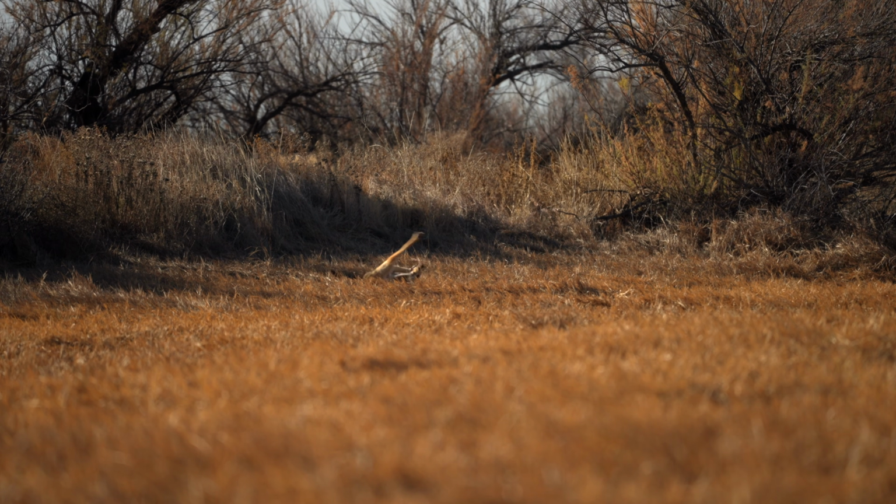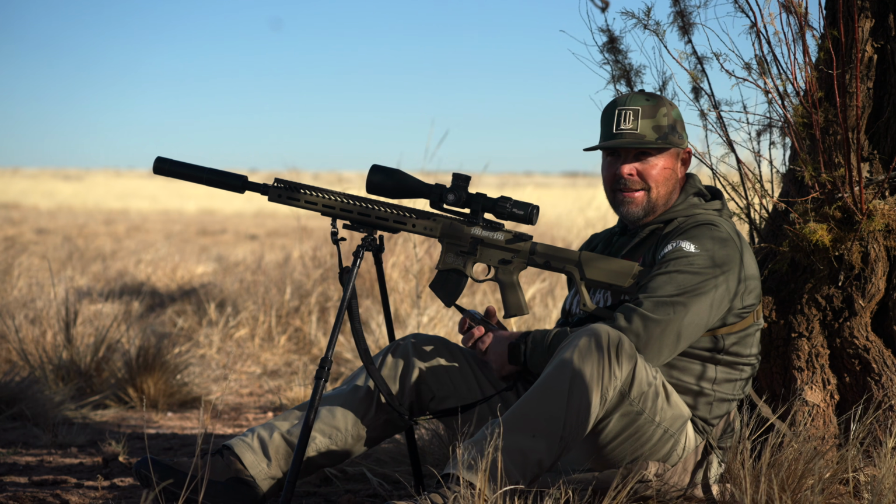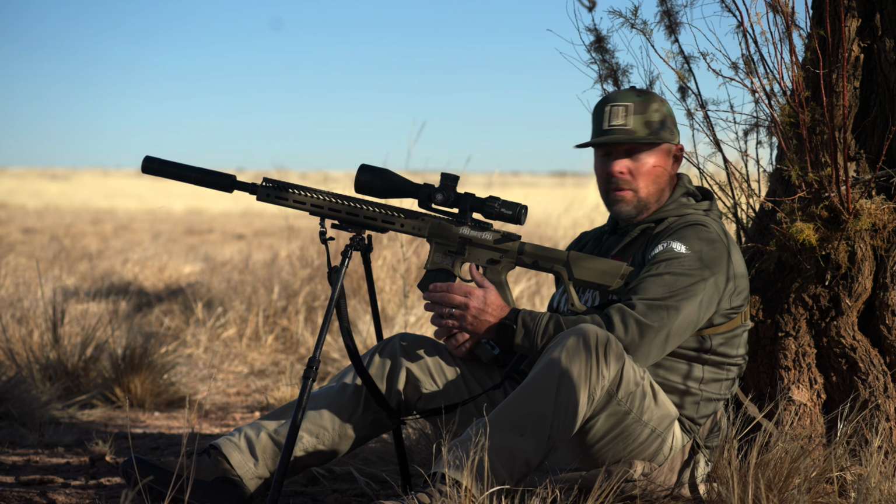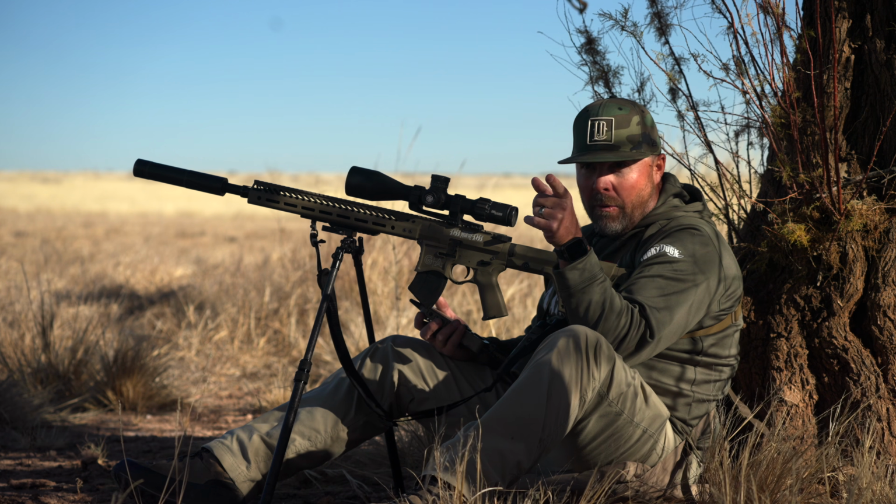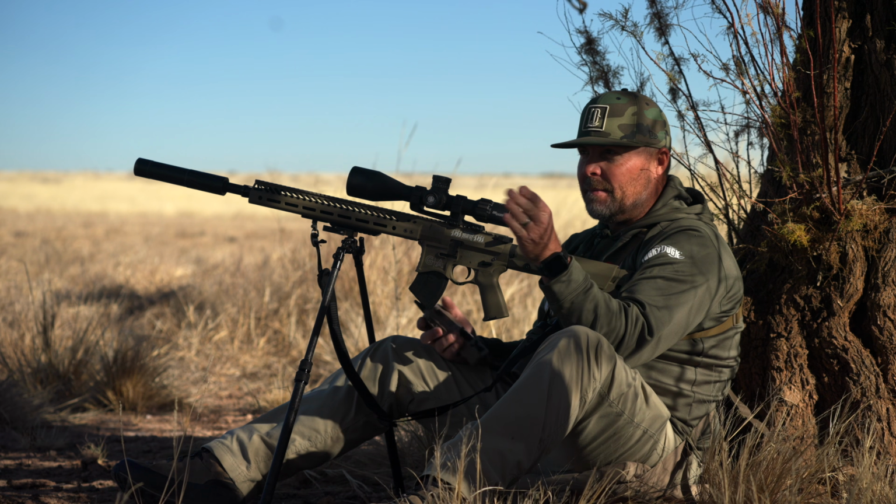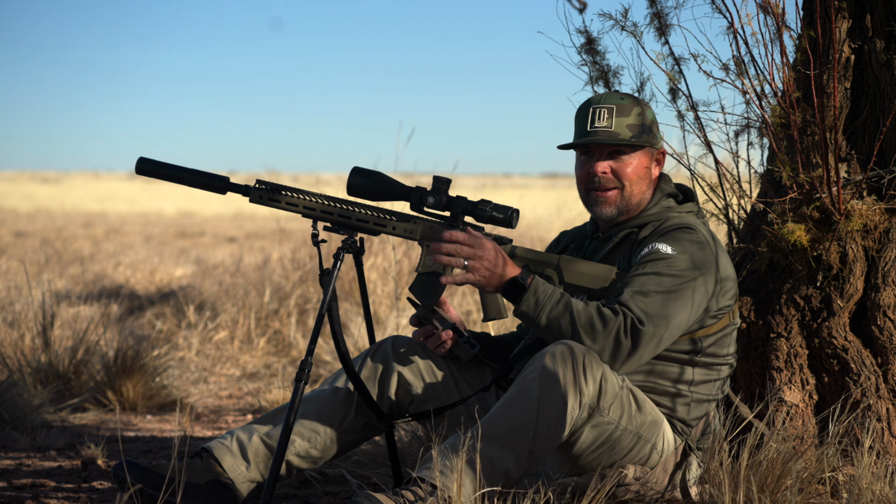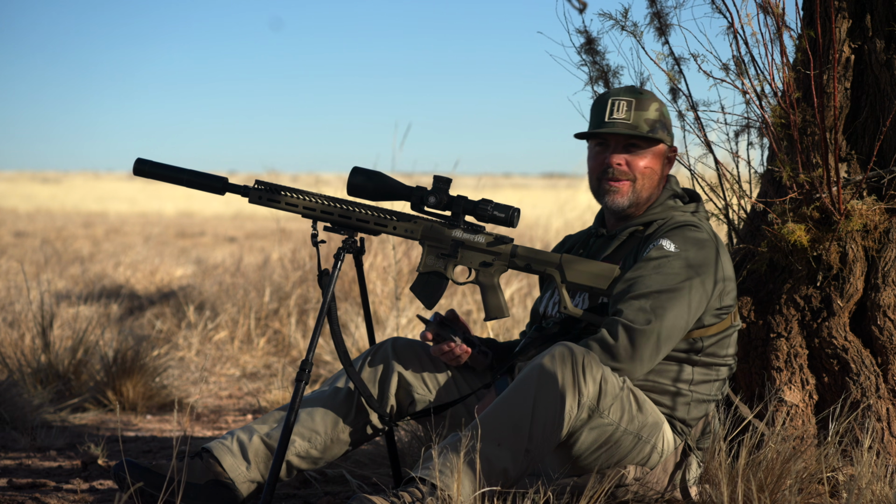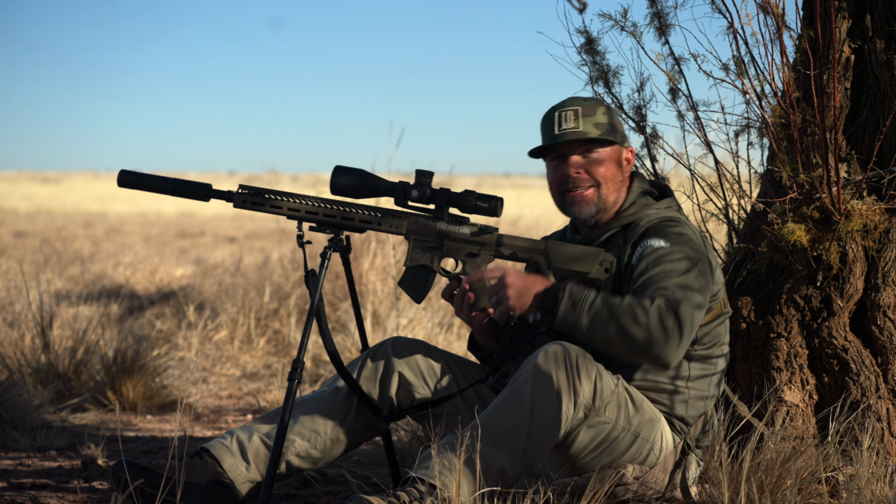Nice. Coyote showed up way late. Like I had just killed the call. We'd been here, I don't know, 12 minutes. And he came in right on the corner, kind of where I was hoping they'd come into the field. I don't know, it's not really a field, but he just kind of made his way right down there. He got, I don't know, 20 yards from the call and kind of veered off a little bit, but Dustin was tucked into that tree.